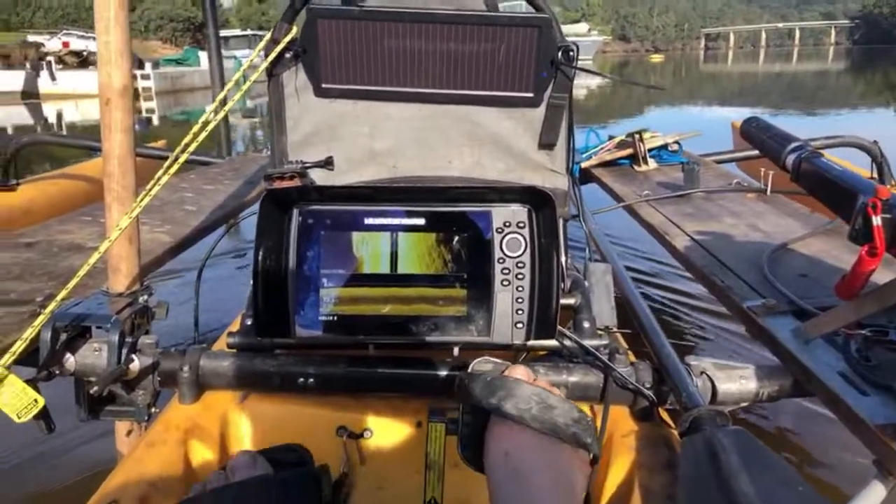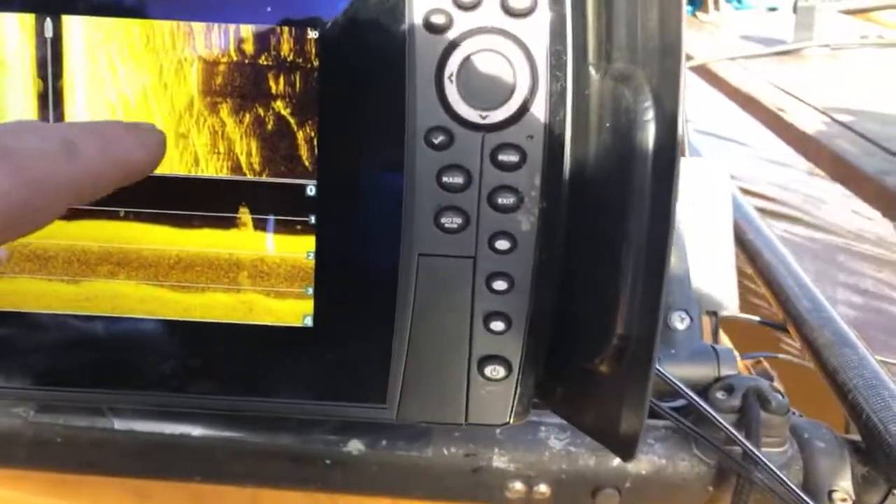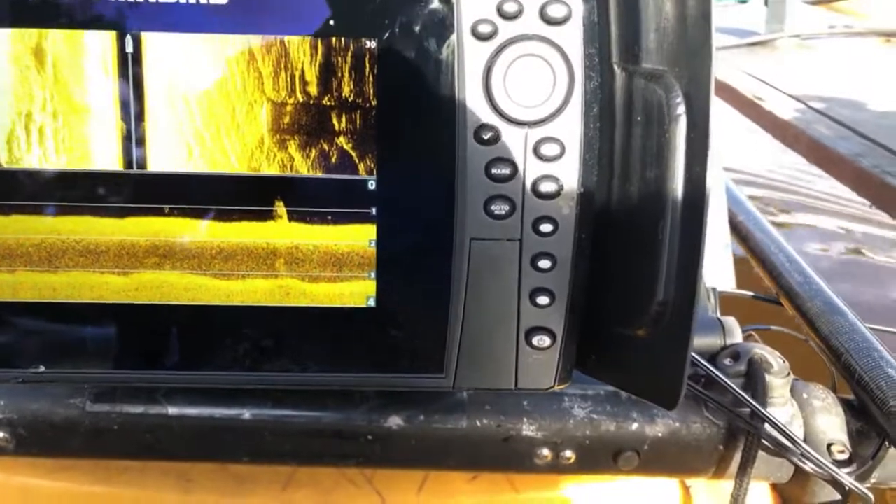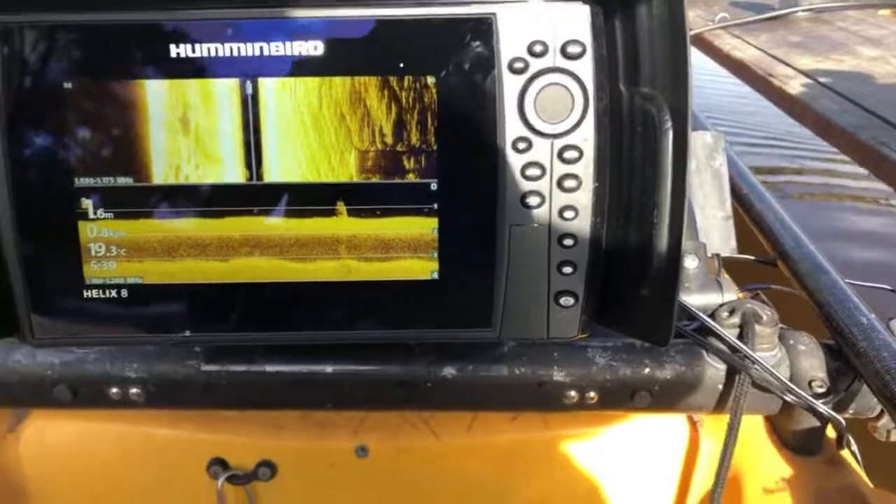Righto, so as we go past this wharf, we can see there's something there. Not really sure what that is though, but it's casting a bit of a shadow. So there's something sitting right off there.